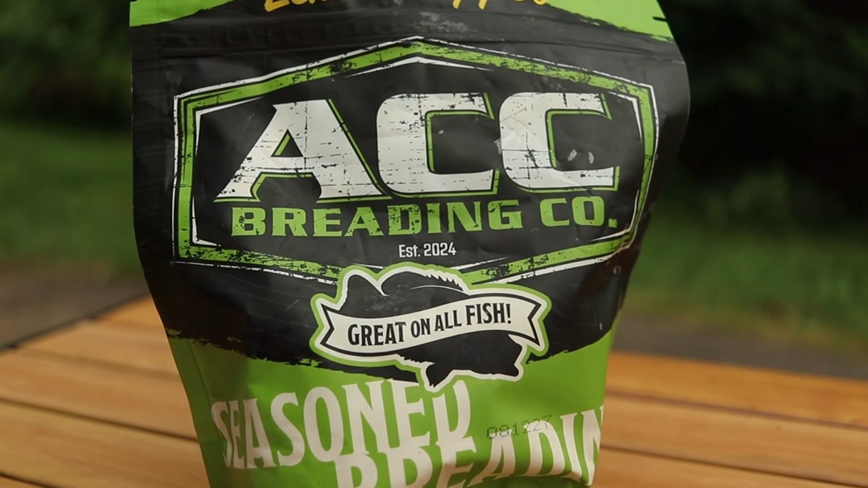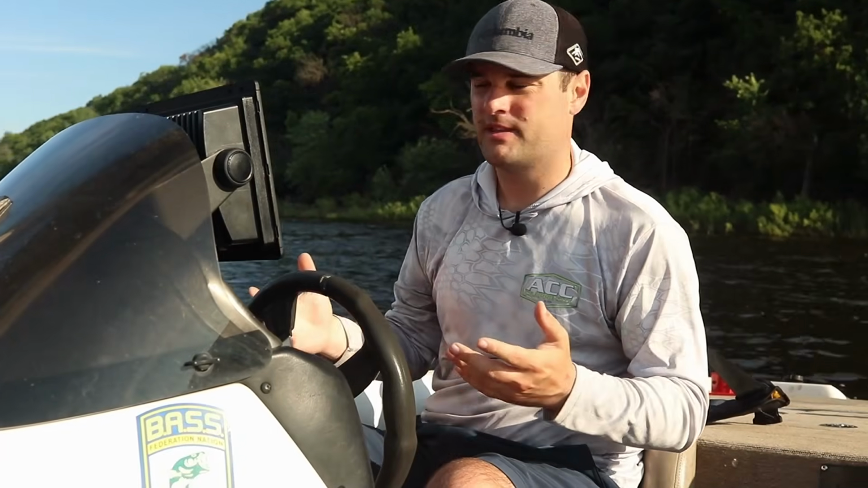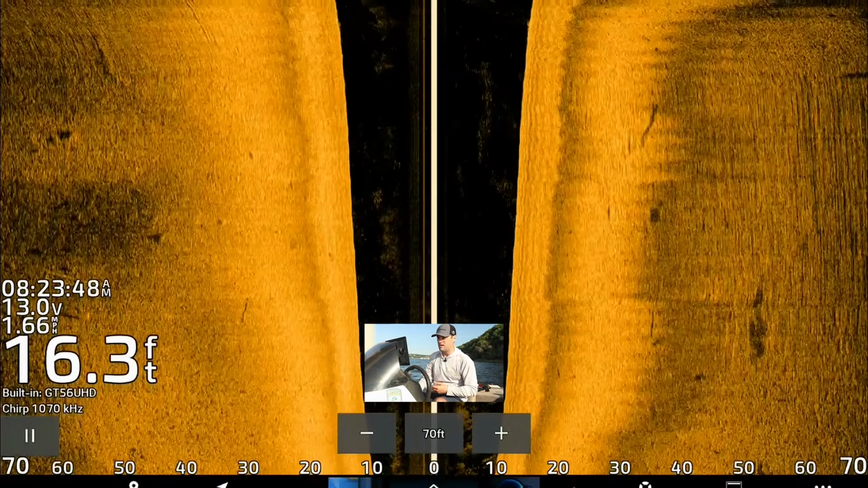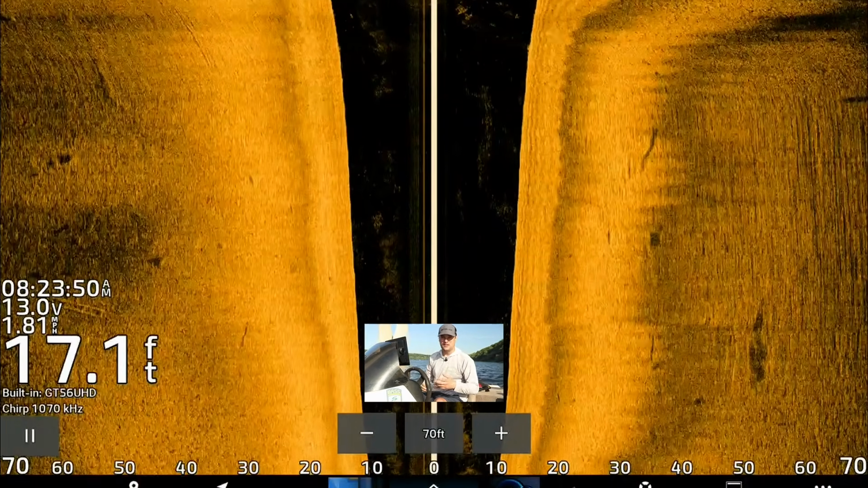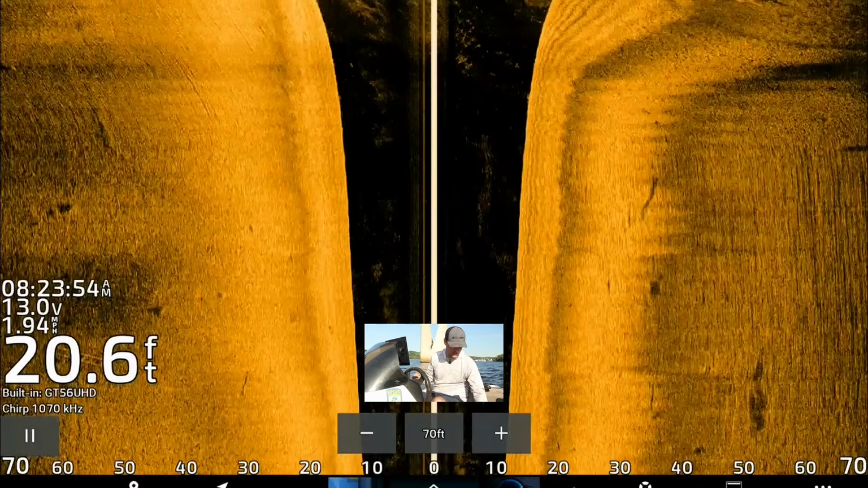So first, let's run down river and let me show you what these fish look like on side imaging and kind of areas that I'm focusing on trying to look for these fish. So even when water temps are really warm like they are today, almost 80 degrees, here we are at like 7 o'clock, 8:30 in the morning, and we're almost at 80-degree water temps. These fish can still remain really shallow in these river systems as long as there's a lot of current.